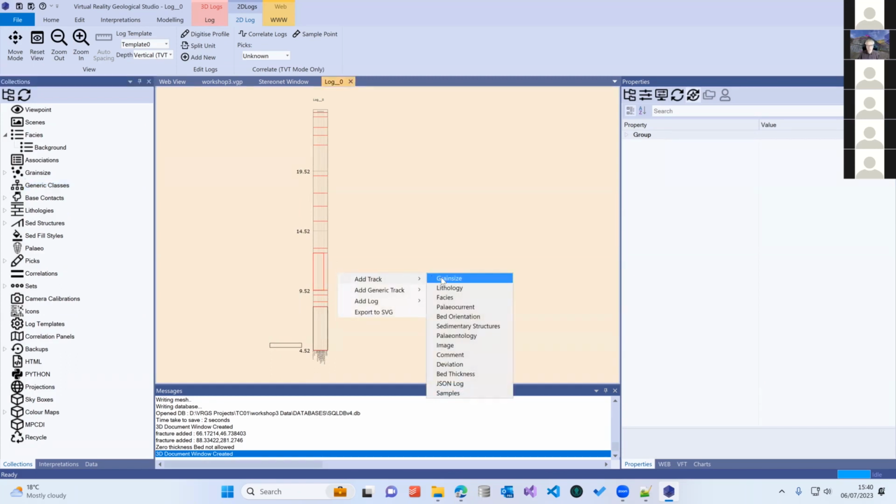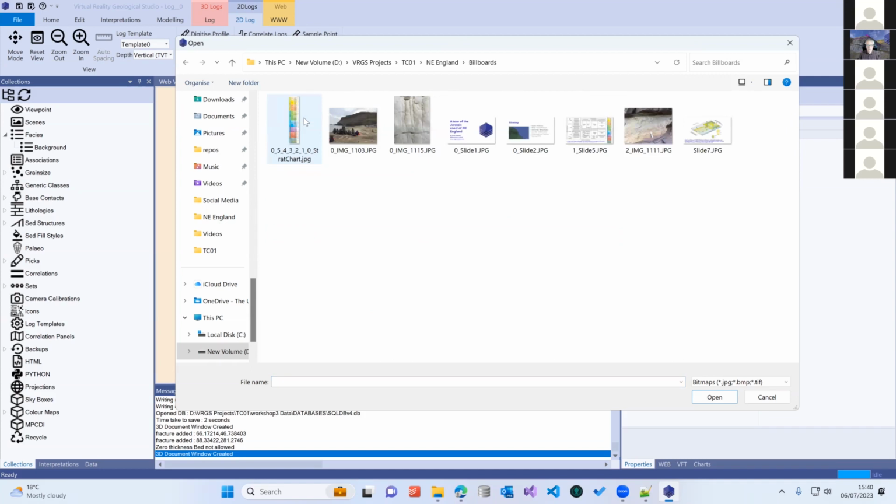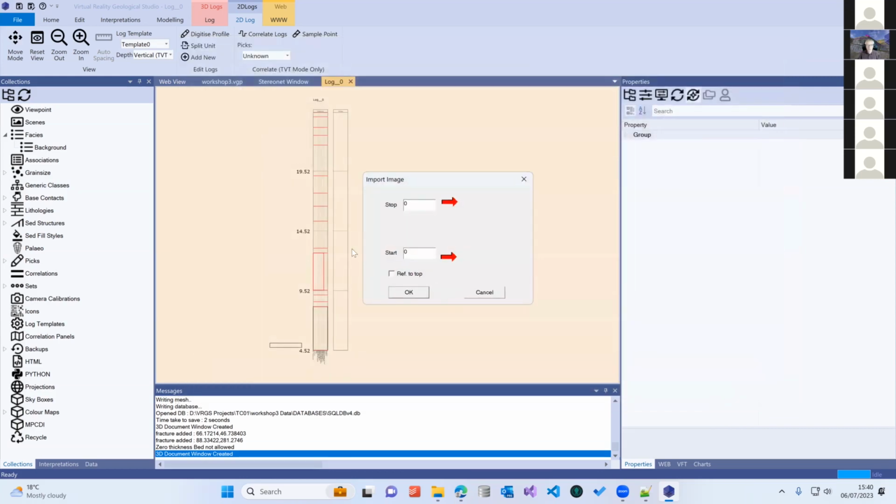We can also add an image track. To any of these, we go add image. I think in billboards, do I have anything I can use in there? I'm just going to use the strat column, as I don't have a log image that I can use. In here, we put the start and the stop.